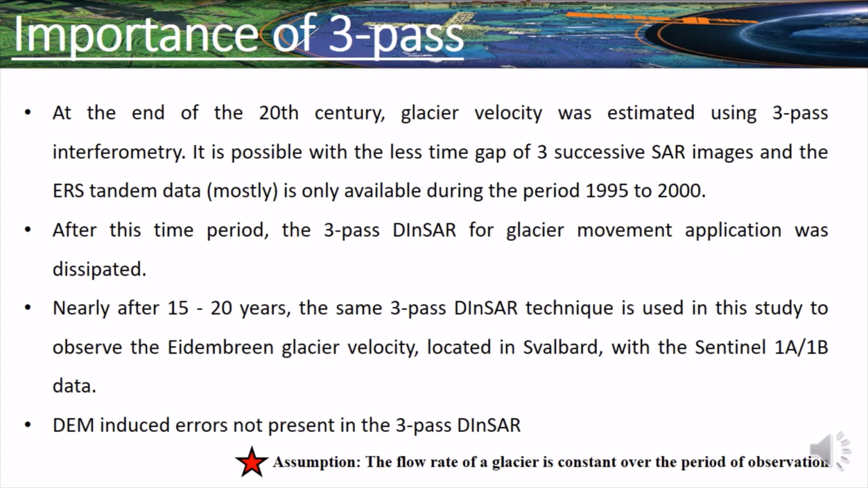In 2-pass interferometry, because we are using an external DEM, it will contain DEM induced errors. But in 3-pass, we are not using an external DEM, so obviously it won't have any DEM induced errors. Another important point is, if I am generating a velocity map in recent years, 2020, using 2-pass interferometry and I'm using SRTM DEM to remove the topography effect, this DEM was actually generated in the year 2000.